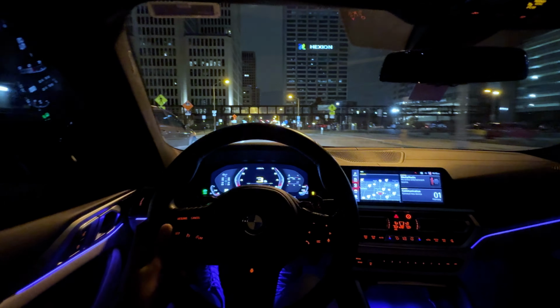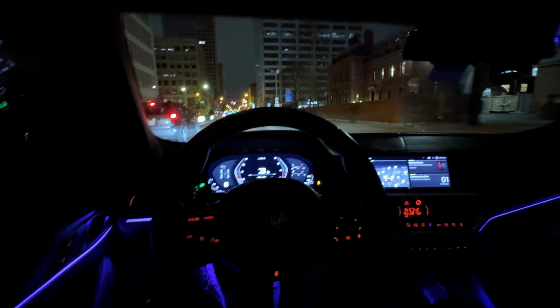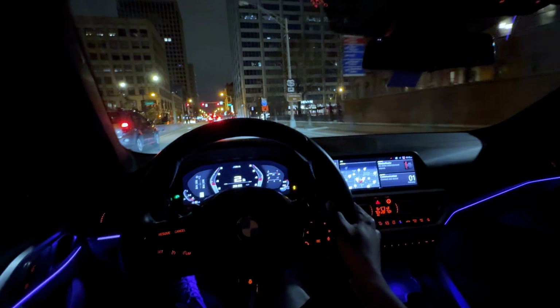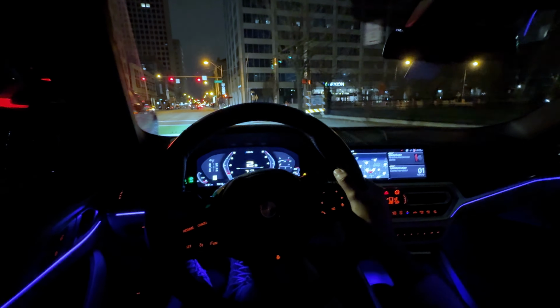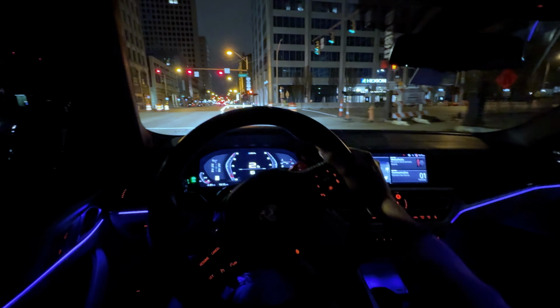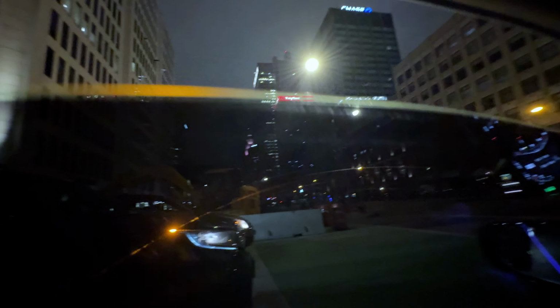I should probably have this car in automatic, so I'll probably go ahead and switch in a little bit once we get rolling. The burbles are crazy though. The burbles are definitely crazy. Let me go ahead and show y'all the view real quick.